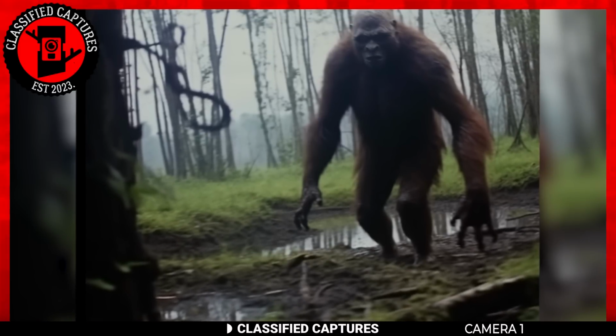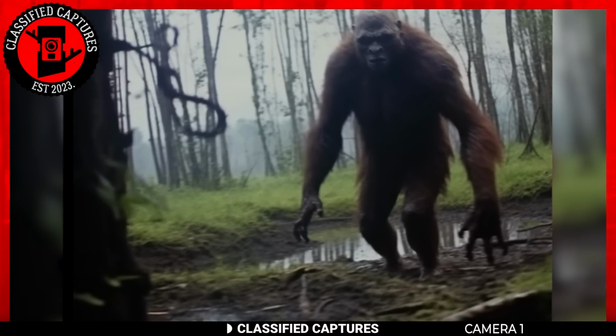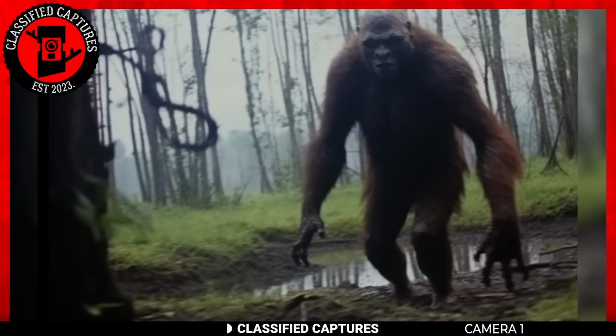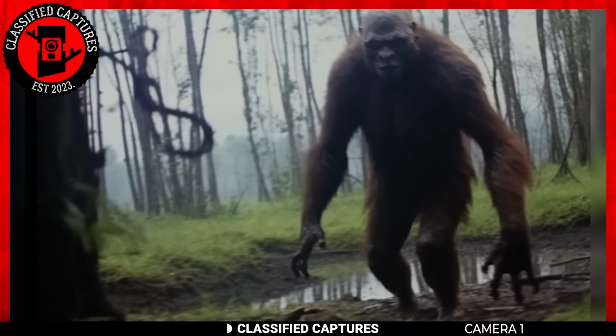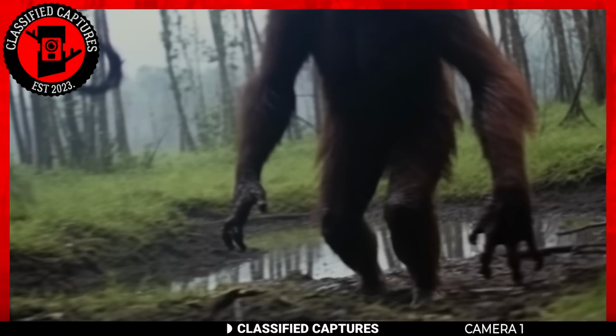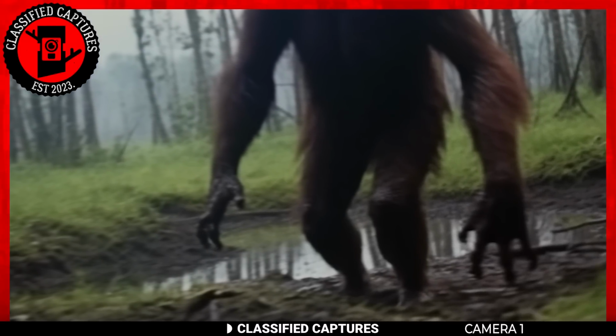We start off today's episode with a wild one. In fact, it's one of the wildest captures we have come across of a Bigfoot in a long time. Just take a look at this. In the capture, we see a tall, furry creature with solid, strong-looking arms.